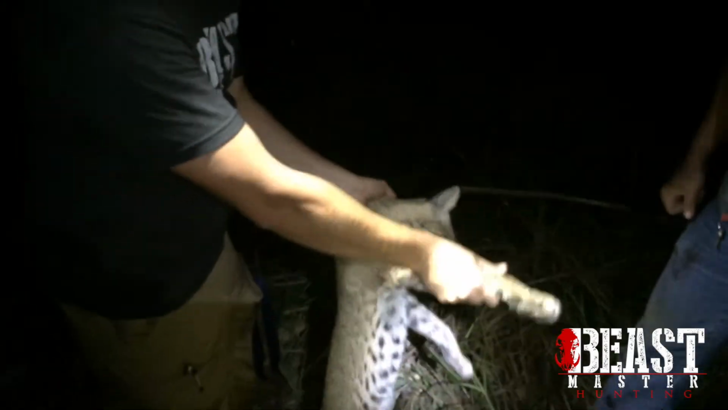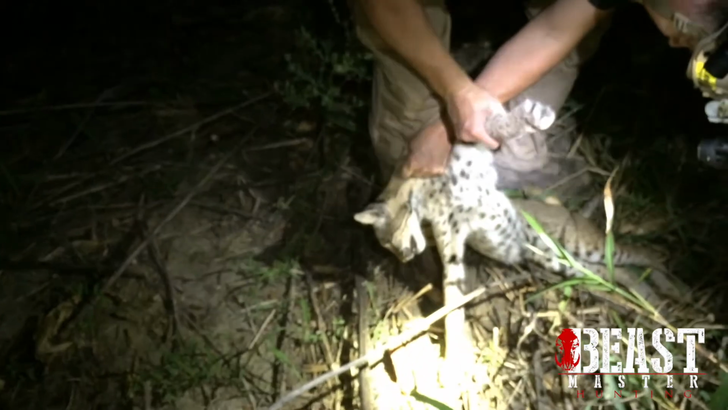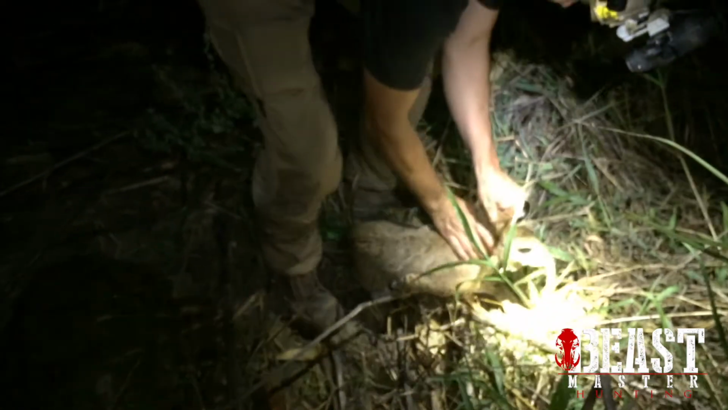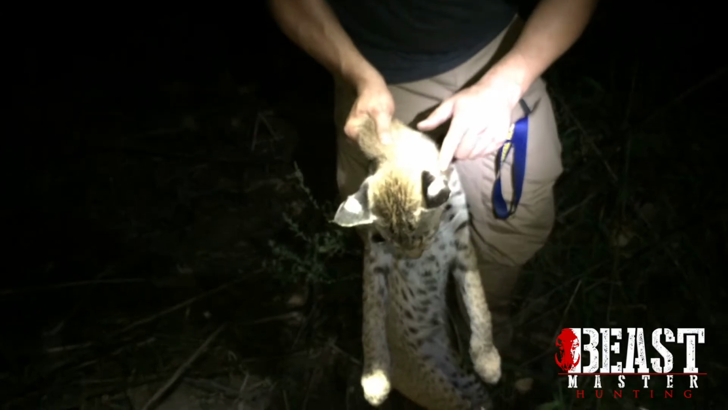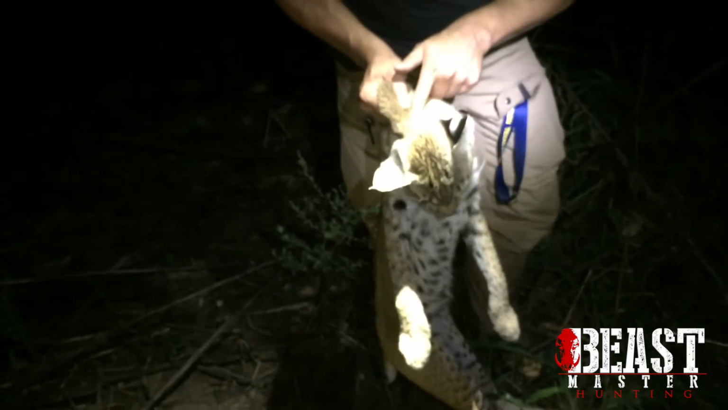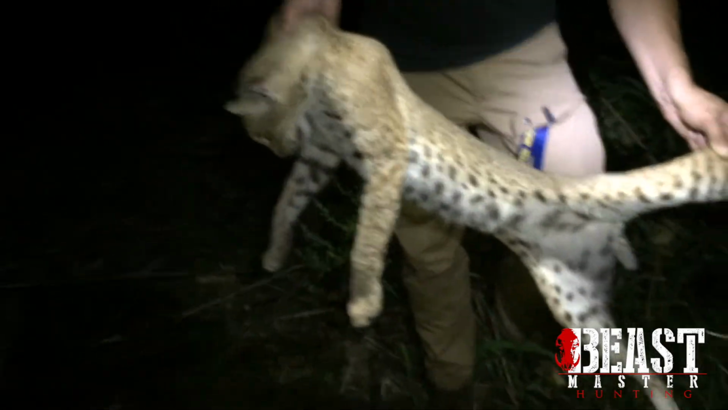Sandy color. I don't know where I shot him. I put it right on his shoulder. Luckily it didn't blow him up. I always hate blowing up cats. Look at all these ticks he's got. Yep. Gross. Summertime. All this rain. Man, that's a good cat. Female?